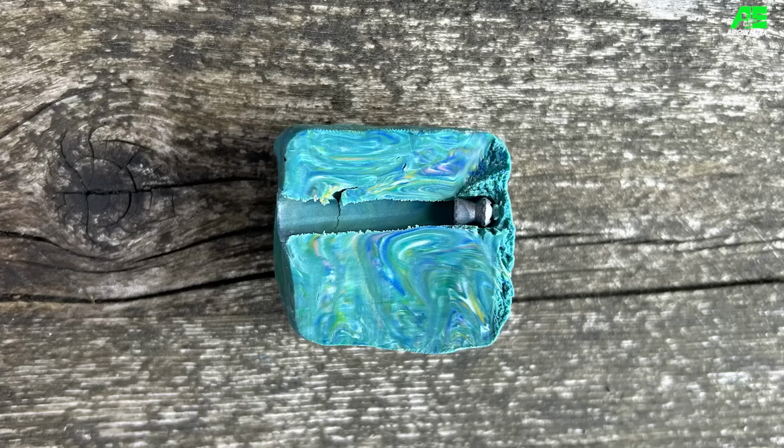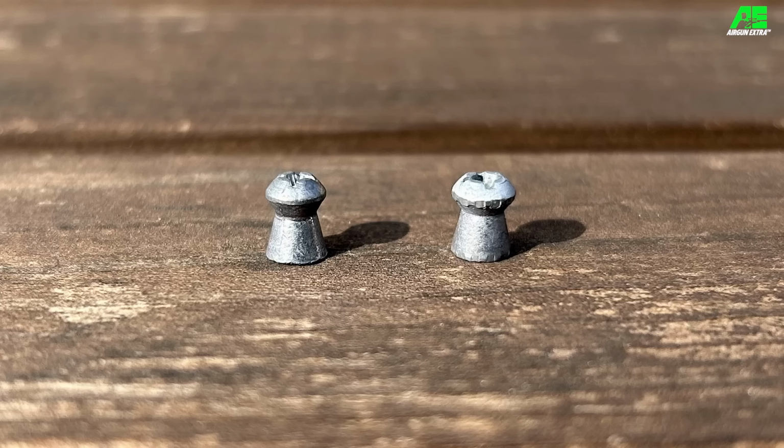As for the H&N Baracuda Hunter Extremes penetration, that was actually very interesting. So it made a 41 millimeter deep channel. So it actually penetrated deeper than the domed pellet. Now, furthermore, it showed some signs of expansion, but nothing obvious. So it didn't really perform quite like I'd expected it to when it comes to delivering that shock energy.